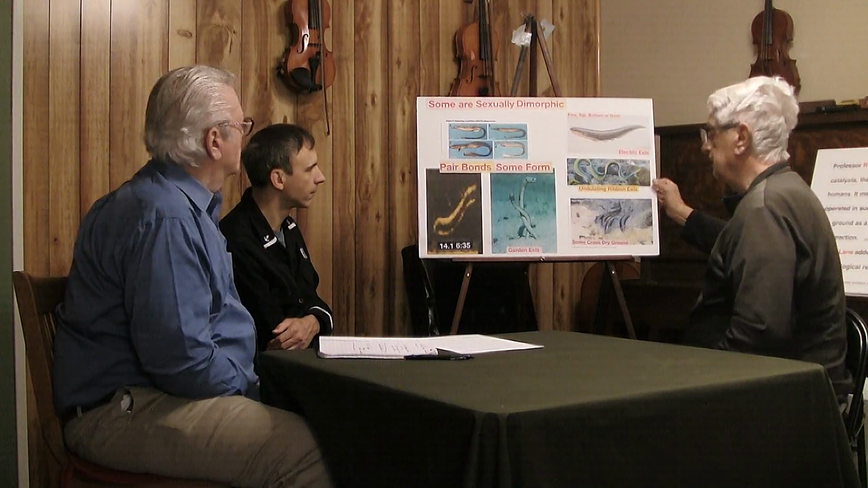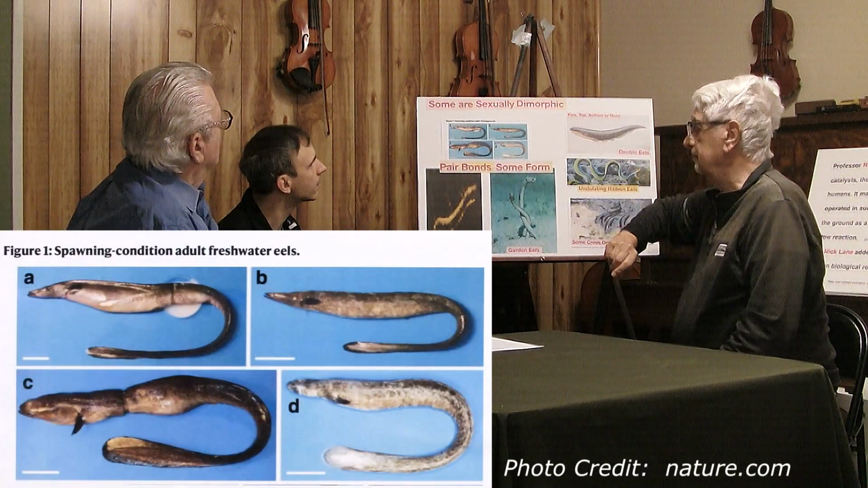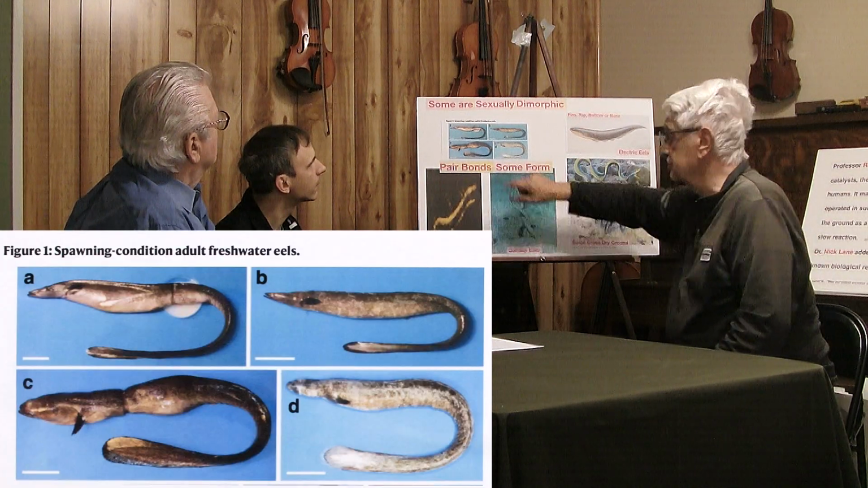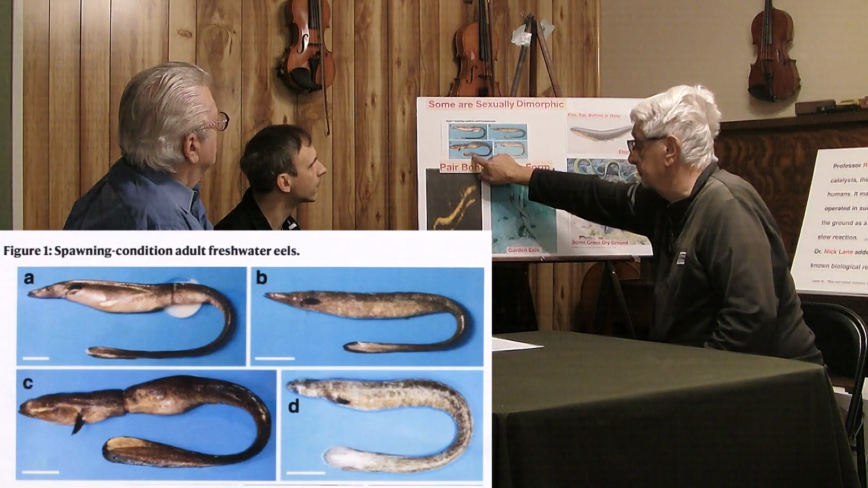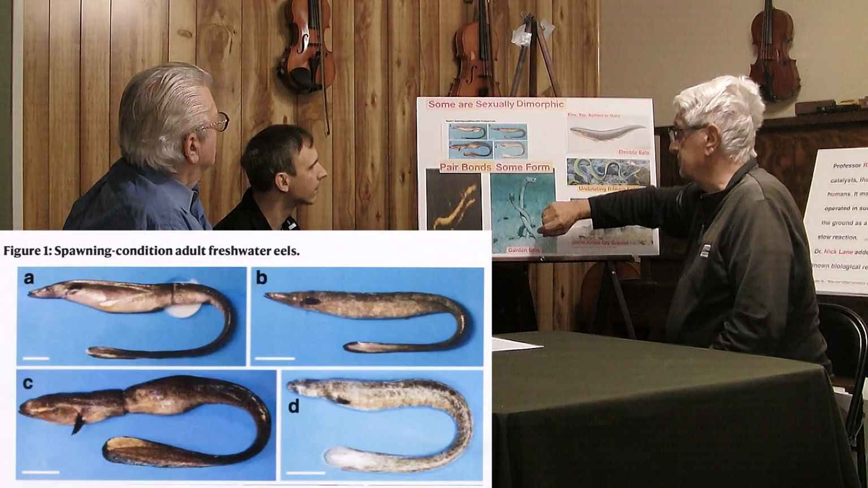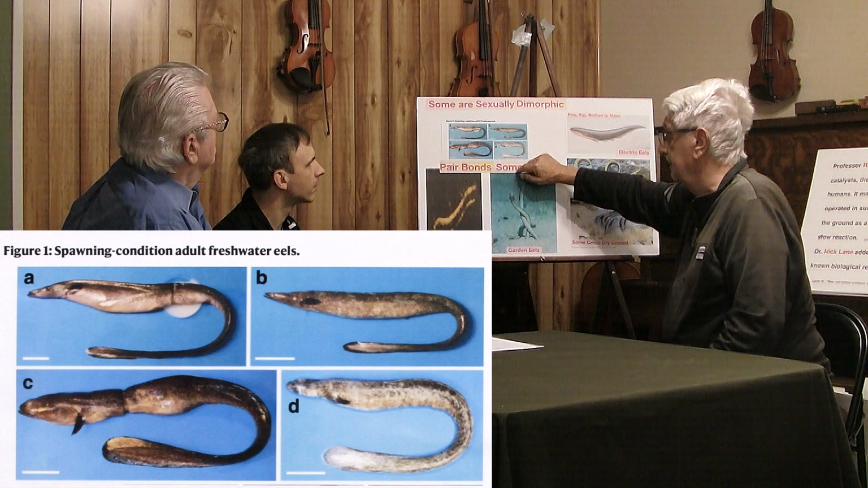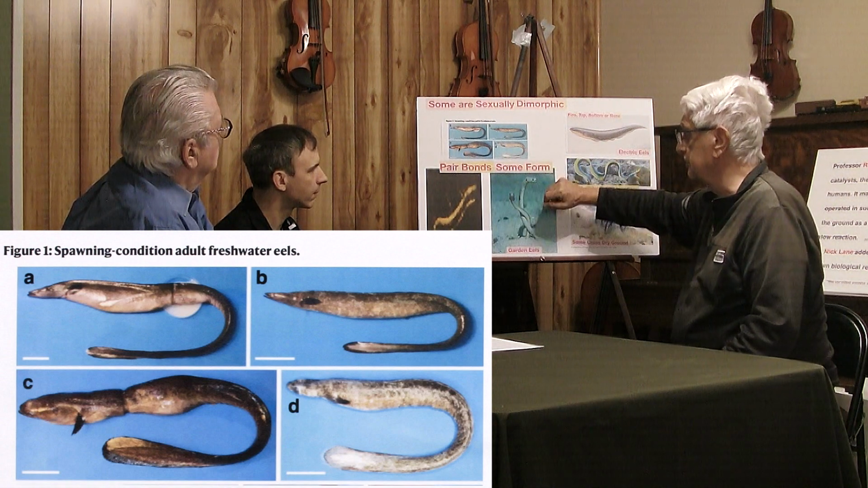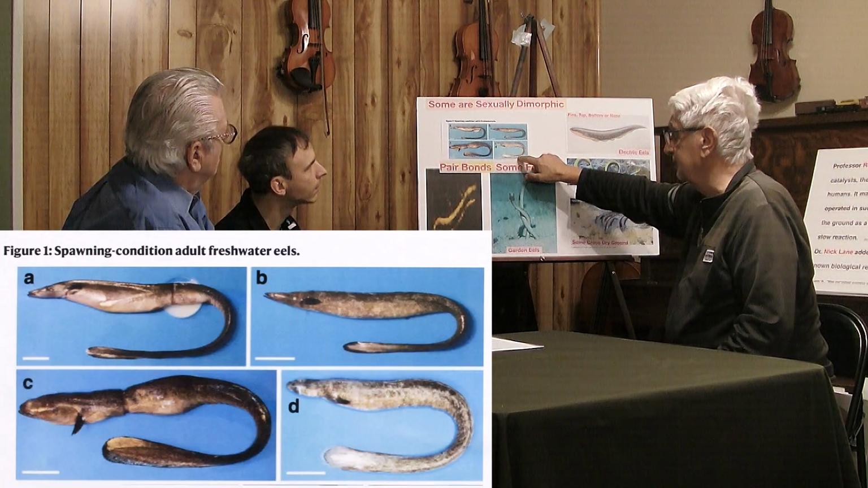We talked about sexual dimorphism. Let's get briefly into that. These are females, two different animals. They're in spawning conditions. You can see that they're filled with eggs. They have the paddle-like tail. I thought that was interesting. The males are almost as large, but they're thinner. And you might remember there were a pair where there's a larger one and a smaller one. Here's another male. And so they're roughly the same size, but they're thinner.